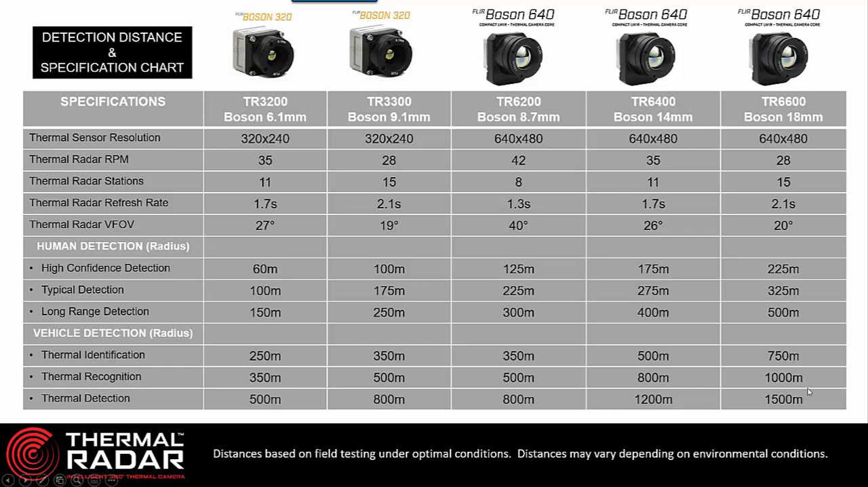And for vehicles, yes, although we can hit at 1,500 meters in the best case scenario, I typically plan on hitting vehicles somewhere between 750 meters and 1,000 meters, with our longest range sensor.